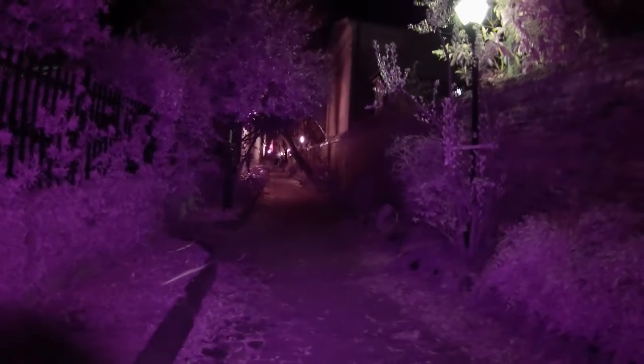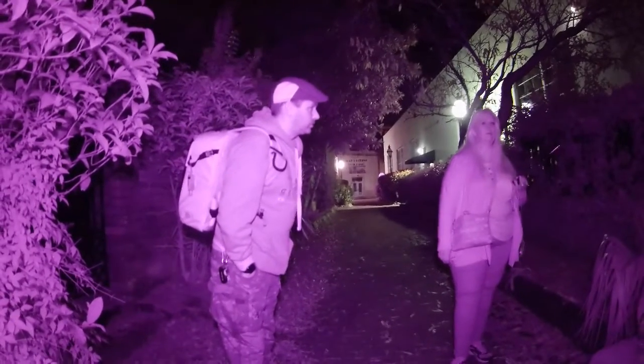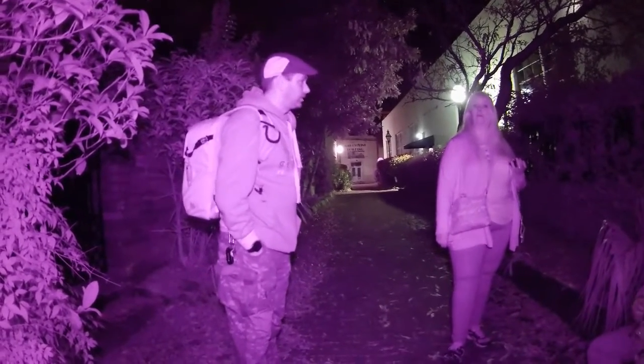So actually catty-cornered this way. This used to be called Duelers Alley. This is where some of the duels used to occur for the city of Charleston.